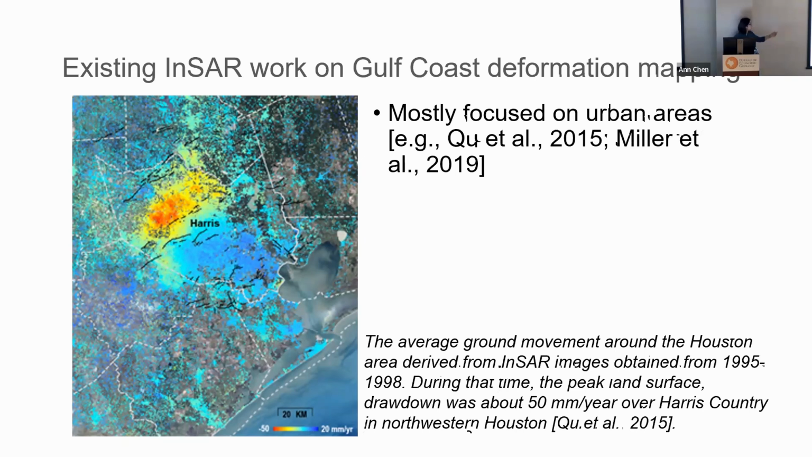So here is an early work for InSAR subsidence mapping in the Houston area. As you can see, in Houston there is a huge subsidence bowl due to groundwater pumping in Harris County, and this was detected in the 90s.